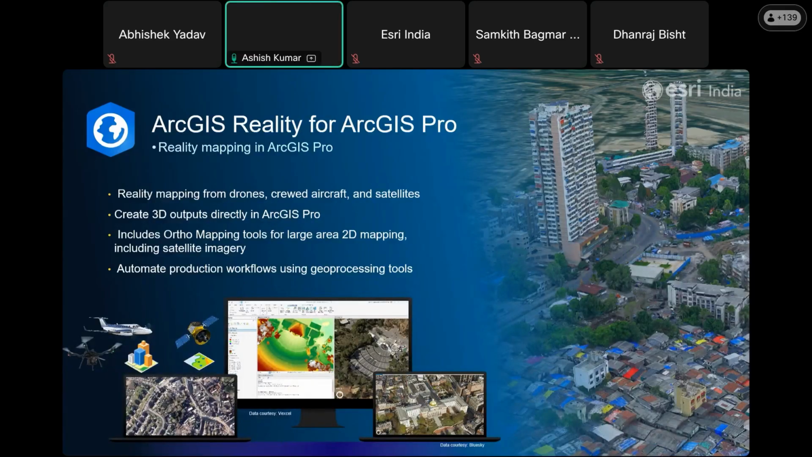Thank you so much, Abhishek, for a detailed demonstration of the two products, ArcGIS Site Scan and Drone to Map. Now I'll go forward and demonstrate the capabilities of ArcGIS Reality for ArcGIS Pro.